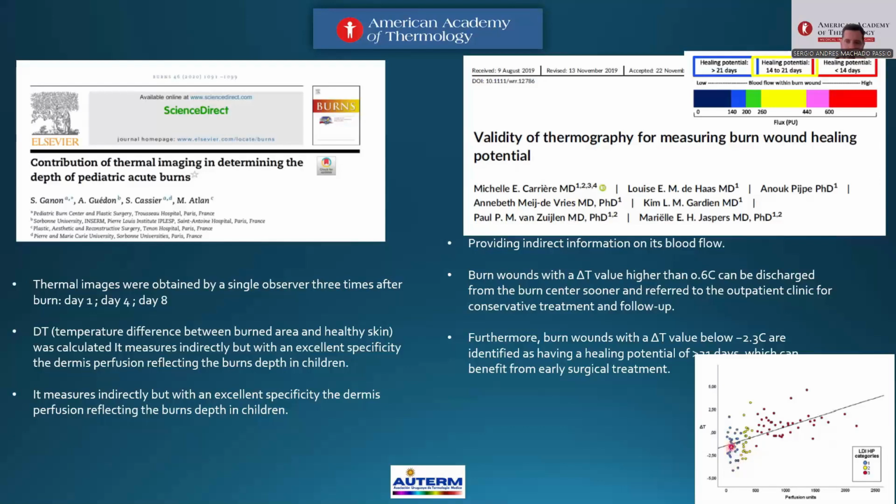Here is amazing. 2 points: 0.6 for good evolution, perhaps before 2 weeks; negative 2.3 degrees for delta T is no good evolution.